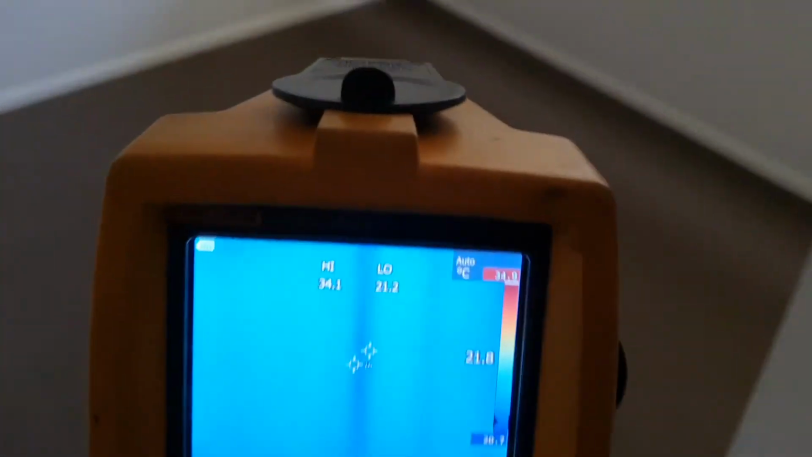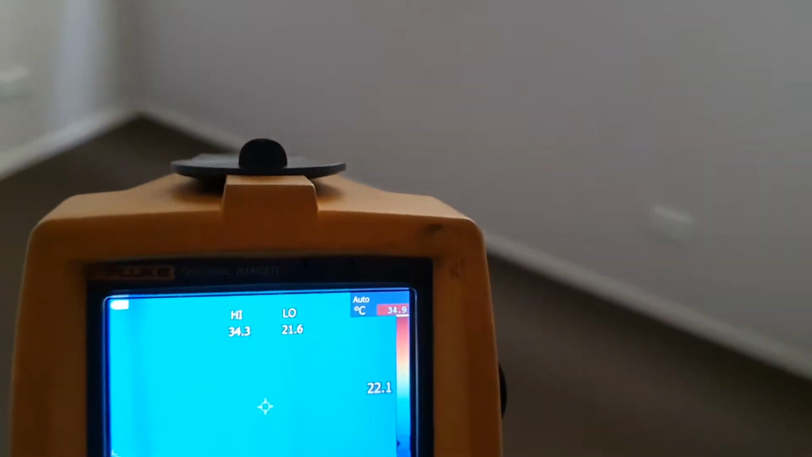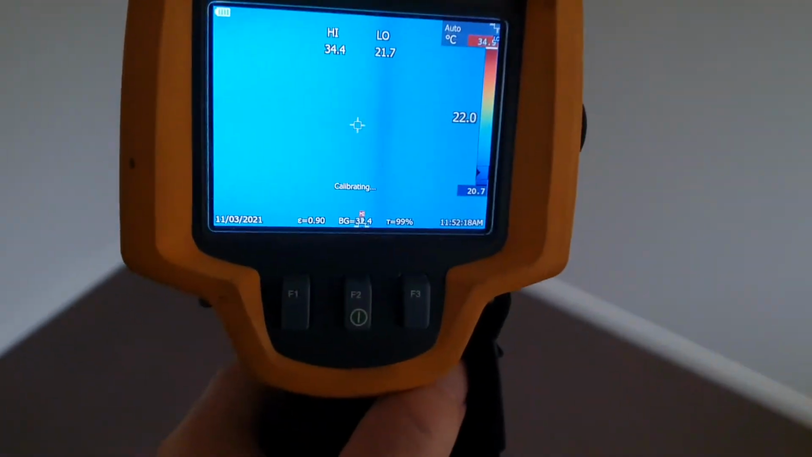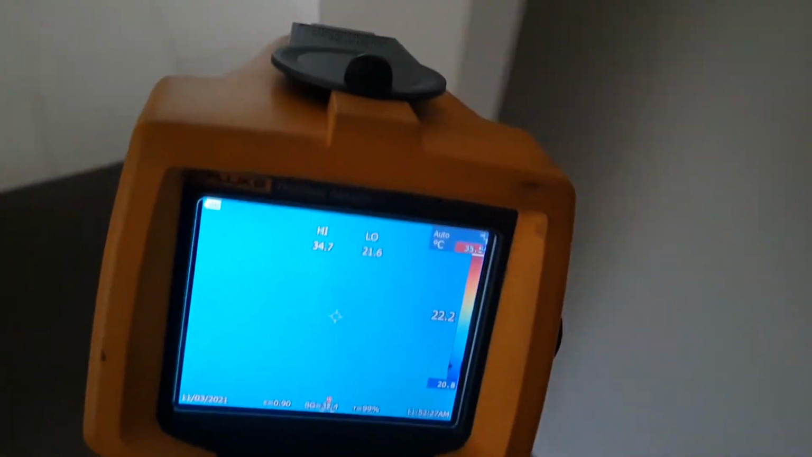I know it's used in engineering to pick up worn belts, gears, anything that gets overheated from overuse, and switchboards particularly. But what we use them for is to pick up any obvious signs of termites.